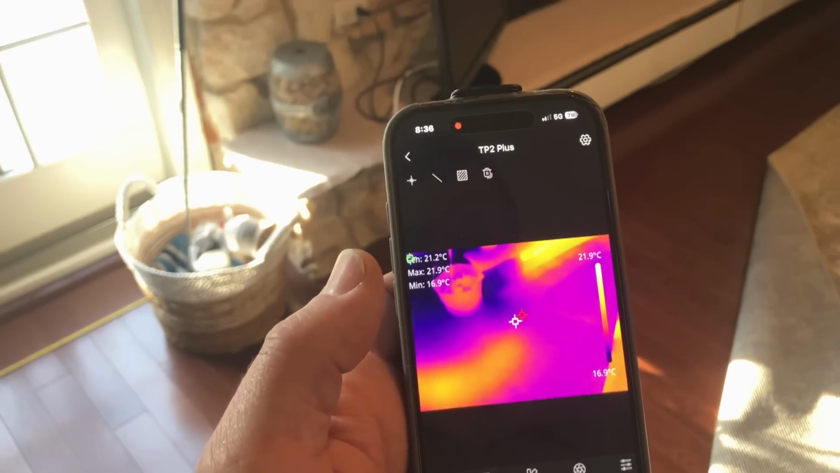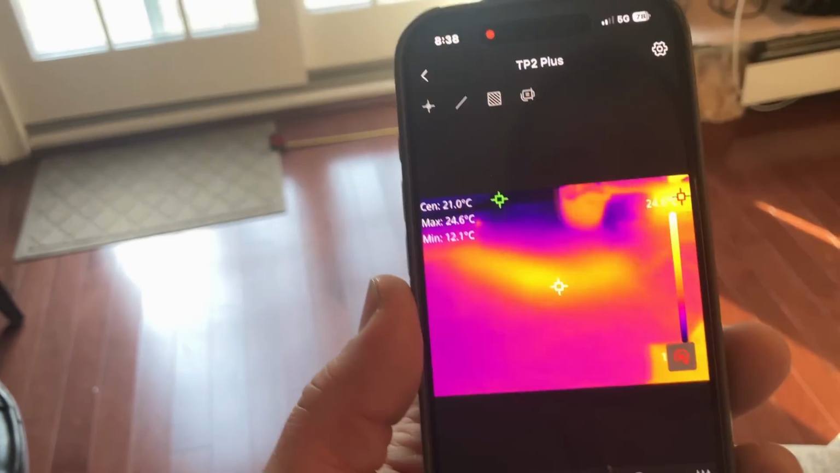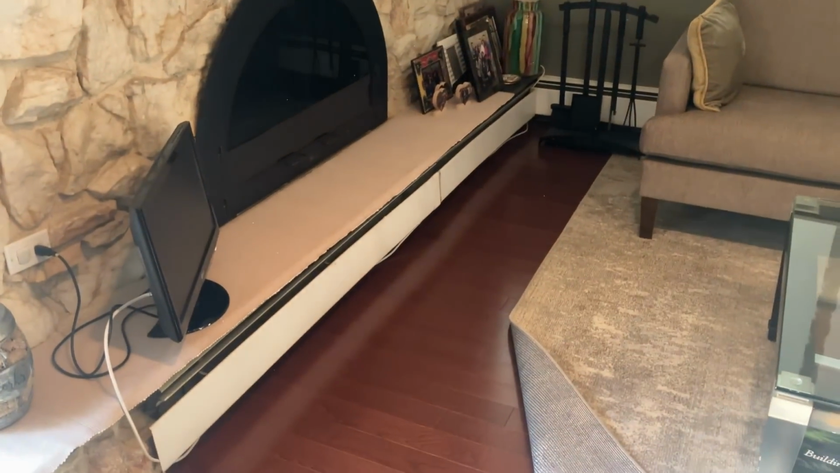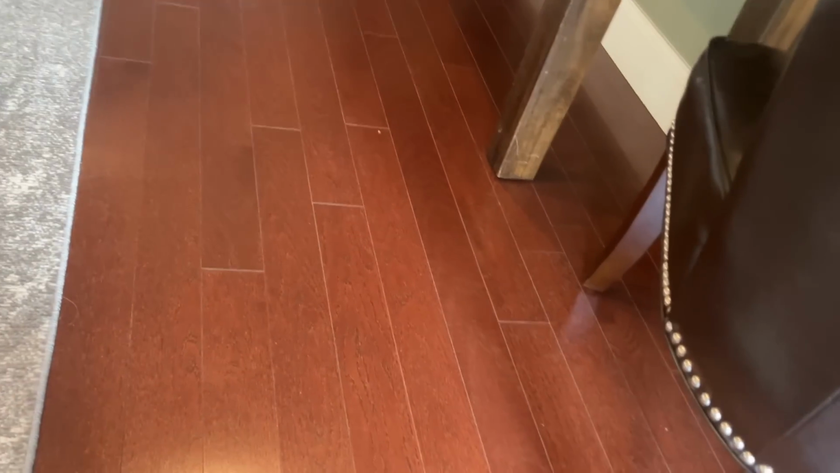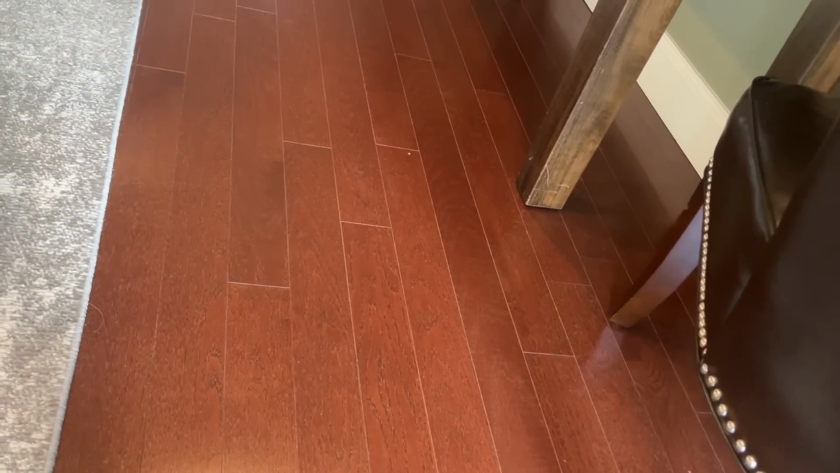All right, let's check the rest of the first floor. I'm going to tell you a little story, which will hopefully make you feel a little better about today. He'll hear it as well. Wait, he's letting the dog out.